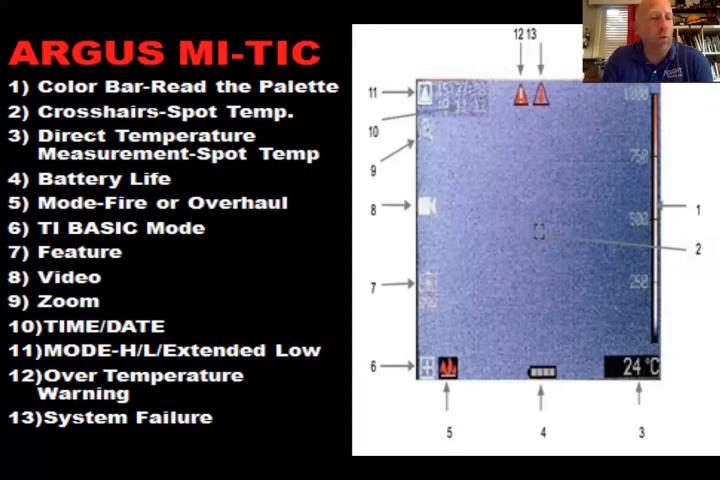I will warn you, if you have a slight interest in it, don't open the box unless you're really interested, because when you figure these things out, you can't stop learning. It's pretty amazing to me, because I thought I knew a little bit about thermal imaging, and then I got hurt and went to school for it. And when I went to school for it, I was hooked, because then I realized what I don't know. I don't know a lot, and I still don't know. I keep wanting to learn.